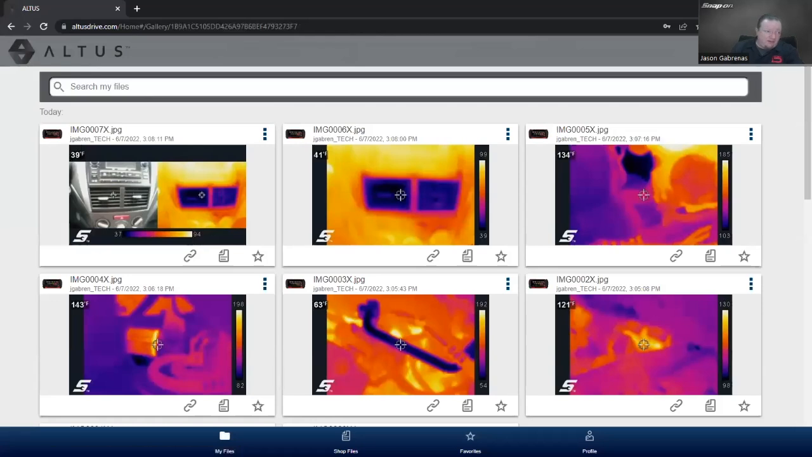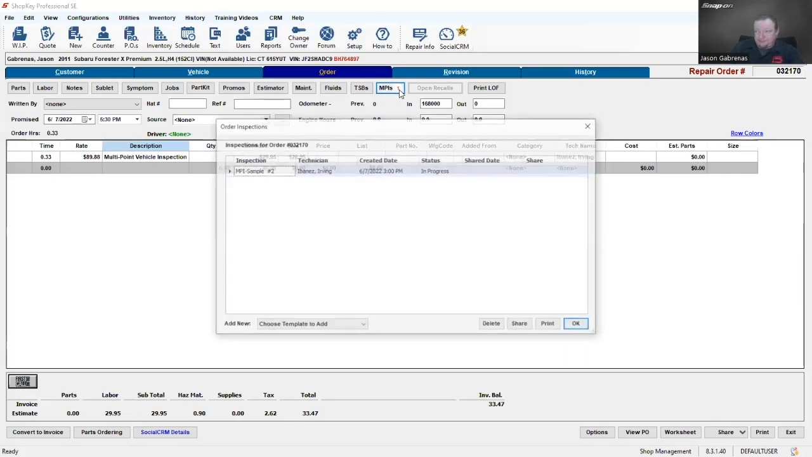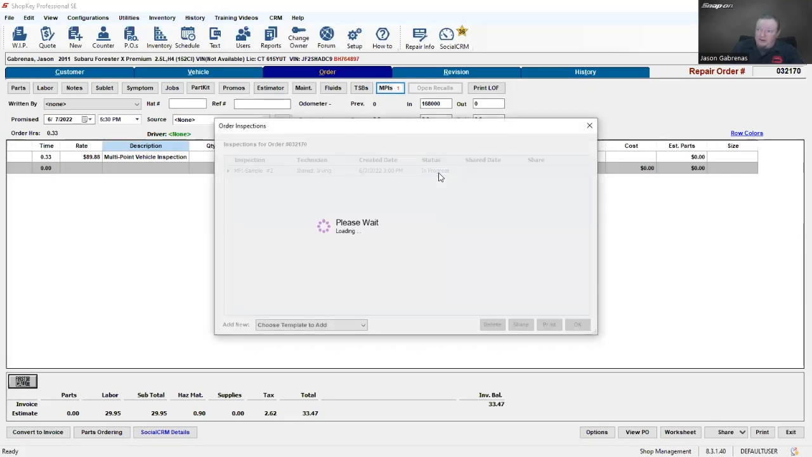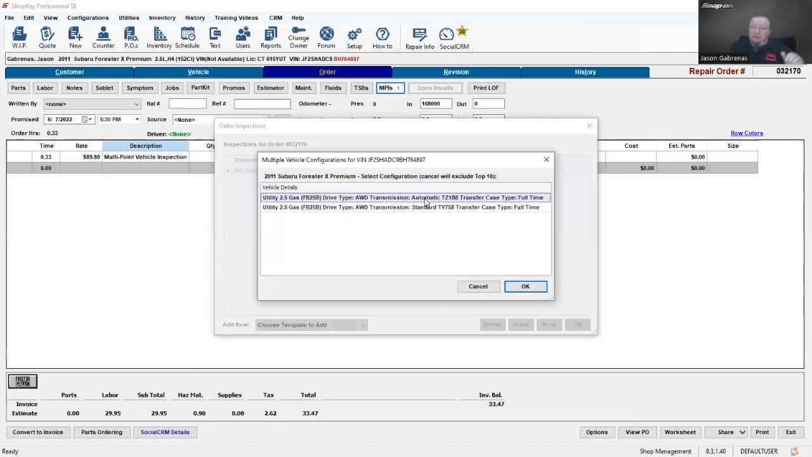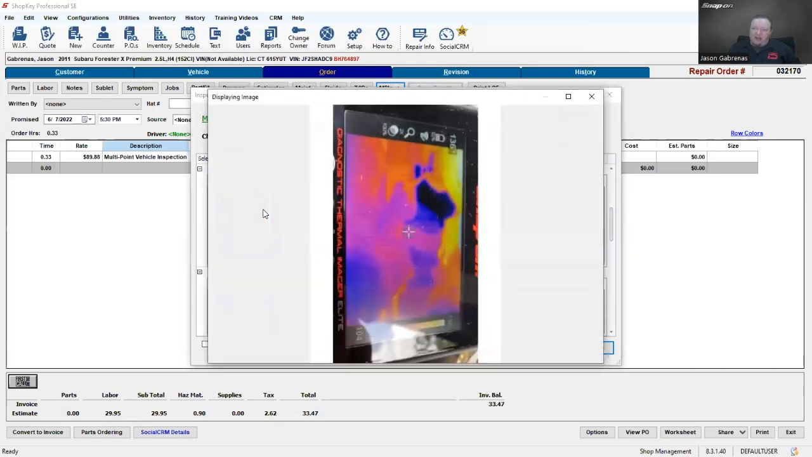So as I said, if you have shop management, you can also do mobile digital vehicle inspection. So here's the one for my car. I just checked a couple things off today. I didn't go through a whole thing. But we can see if there's any issues, we can add a picture.